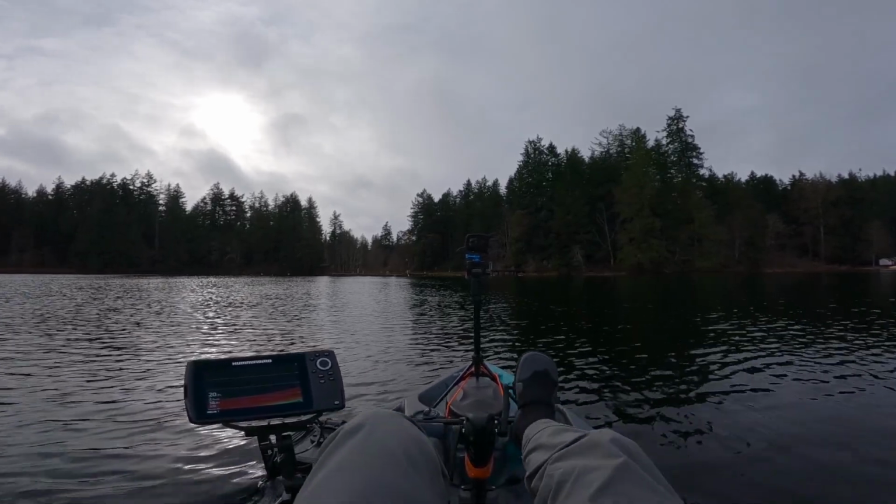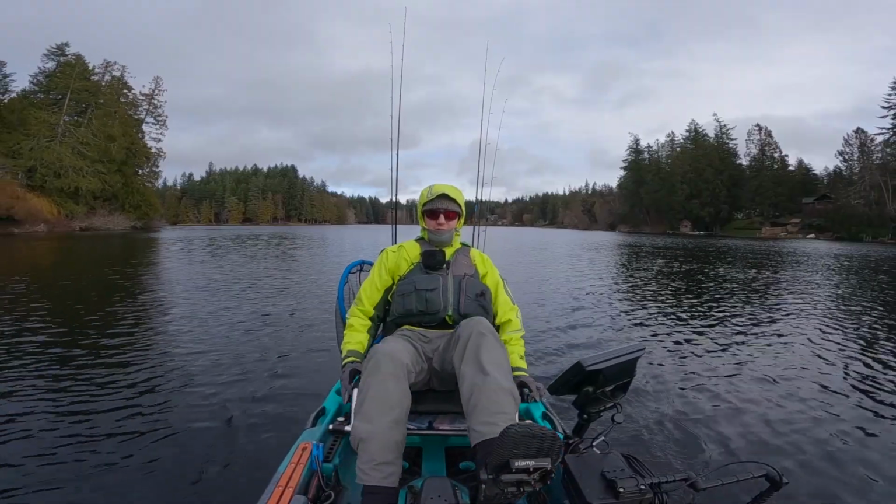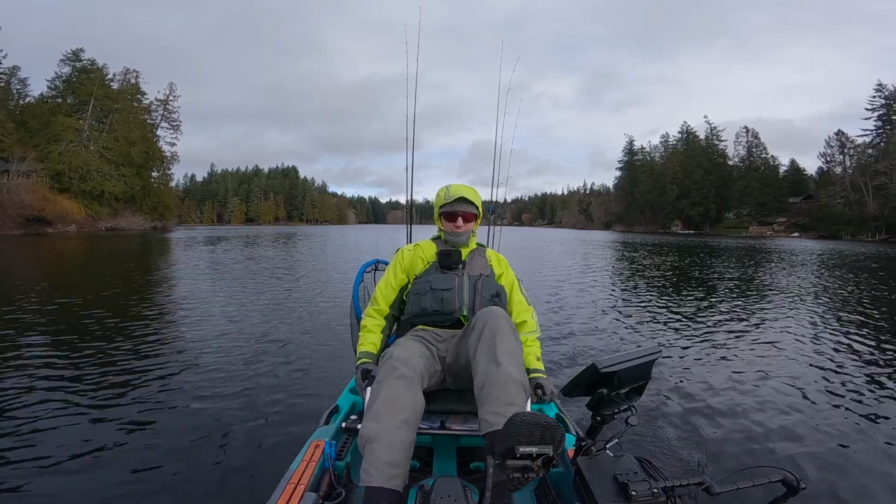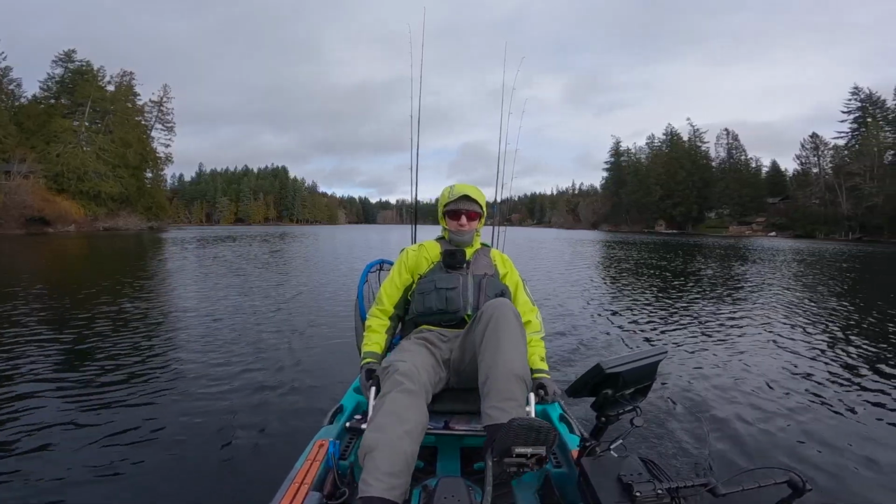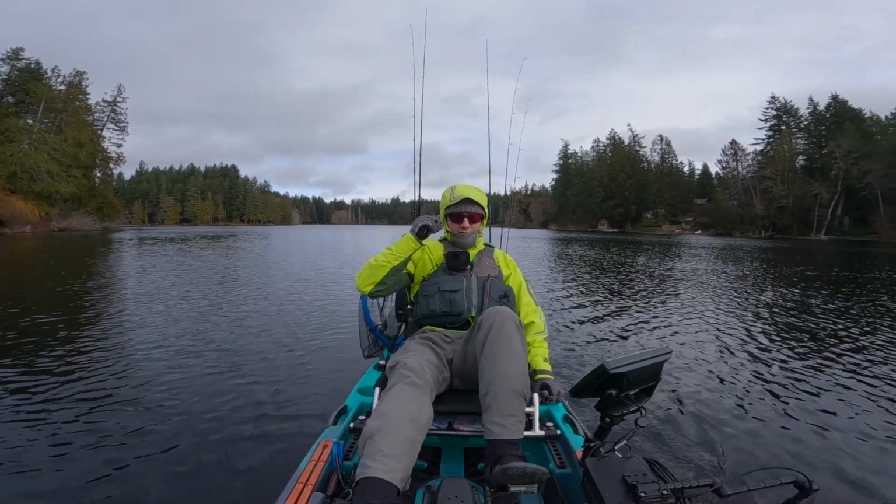We just did an entire lap around the whole lake. Took us about 44 minutes, probably about 40 or so minutes of actual time. Cameras were rolling a little ahead of that, but yeah. Takes about 30 to 40 minutes to scope out the entire lake and find out where you should be fishing.